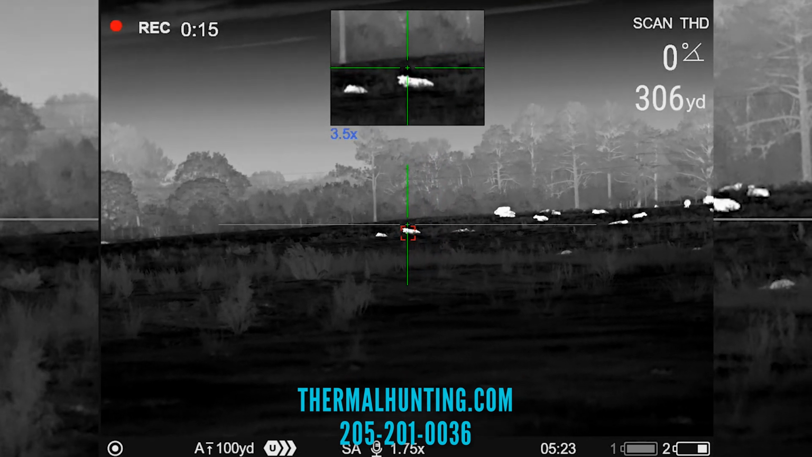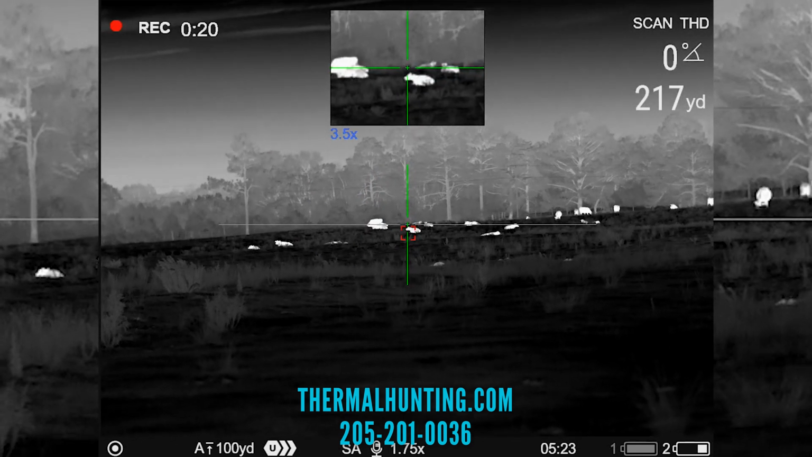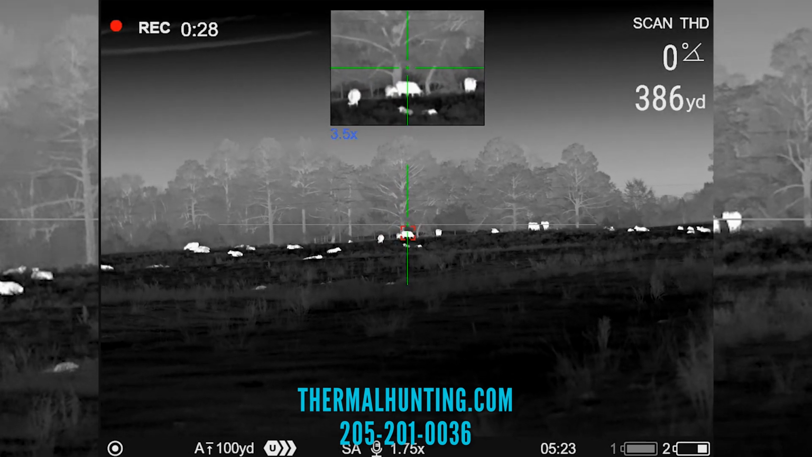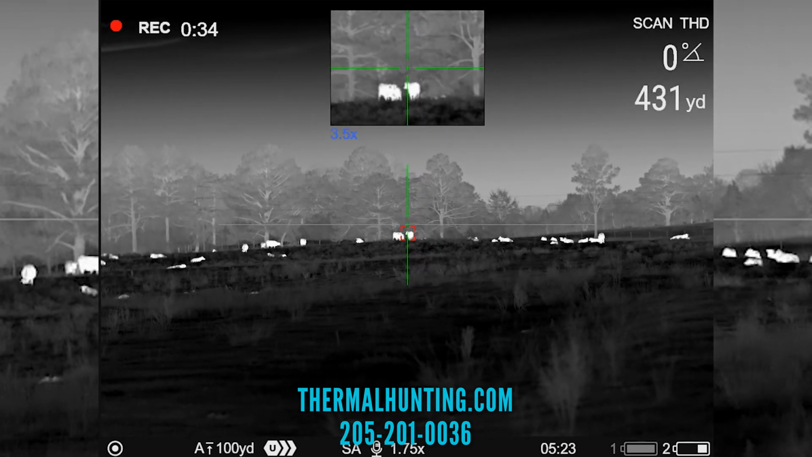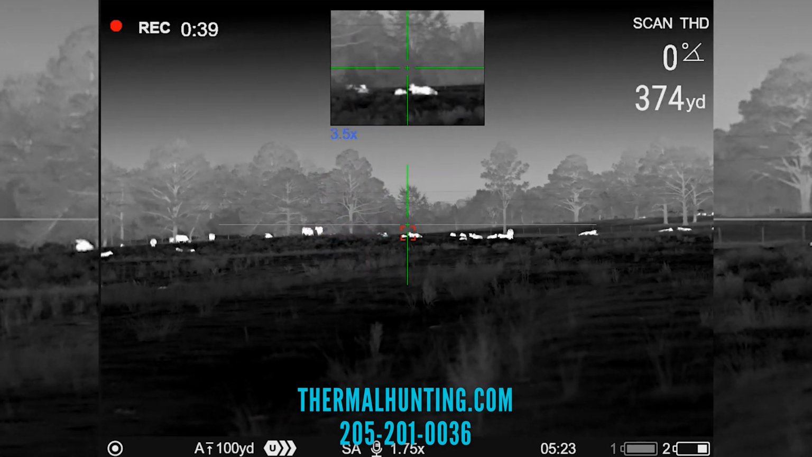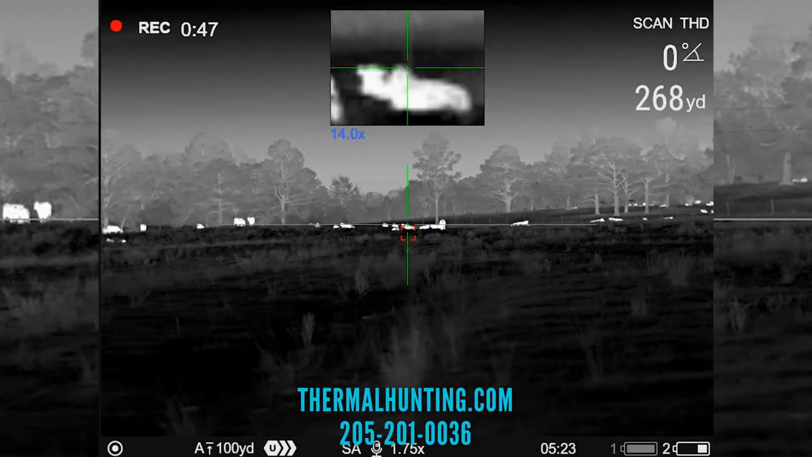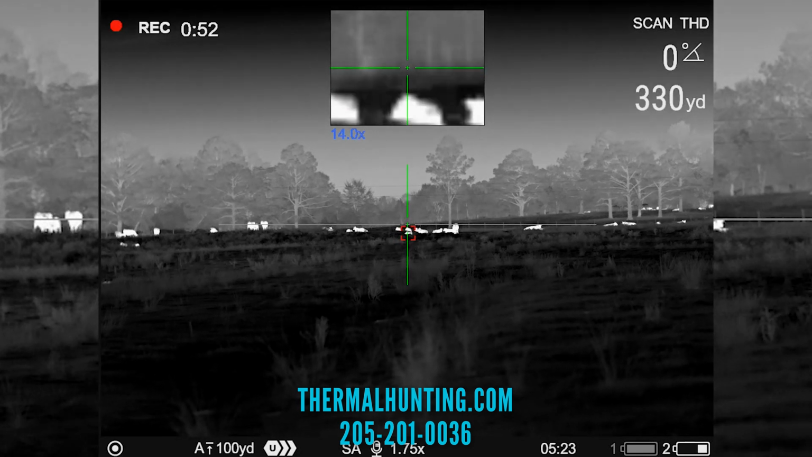And for guys who are taking shots longer than 250 yards, which I rarely do, there's a lot of guys that do. If you're going to be taking shots that far or farther, then you're going to want this XL, because when you get up to that 7 magnification level, it's a pretty clear image. I like the scan feature on the rangefinder, that you can set on auto and it'll just scan. It took me a little while to figure that out last night when I was using it, but that's a great feature.